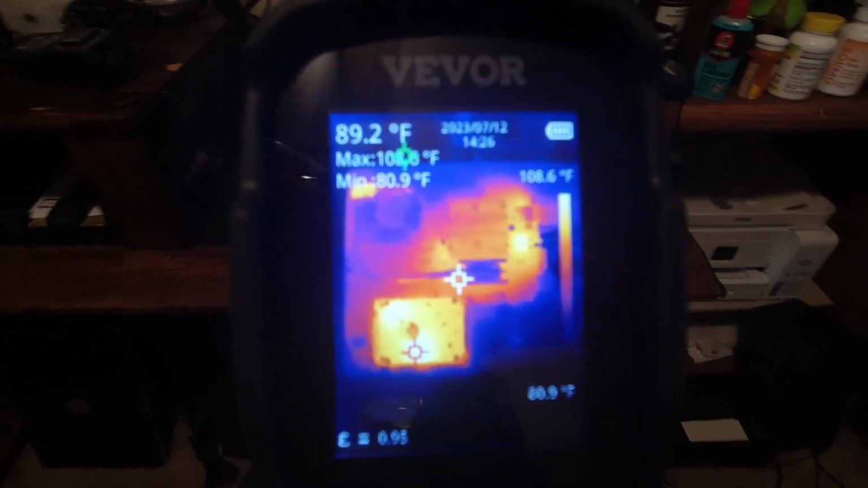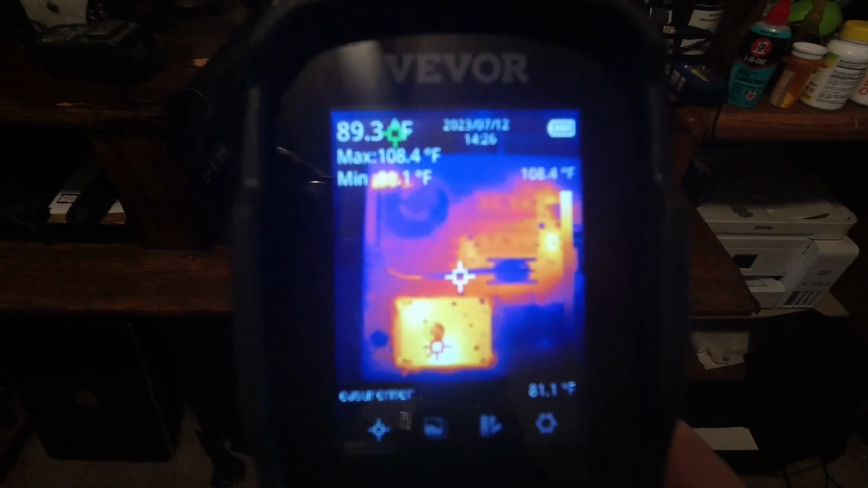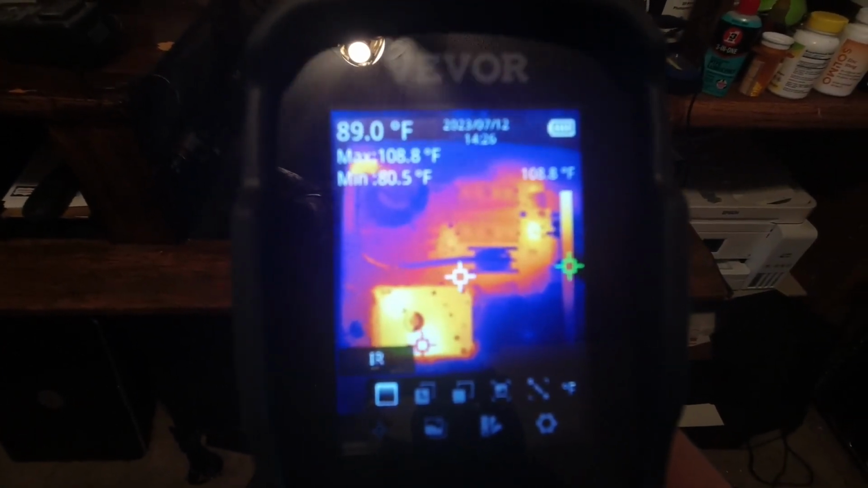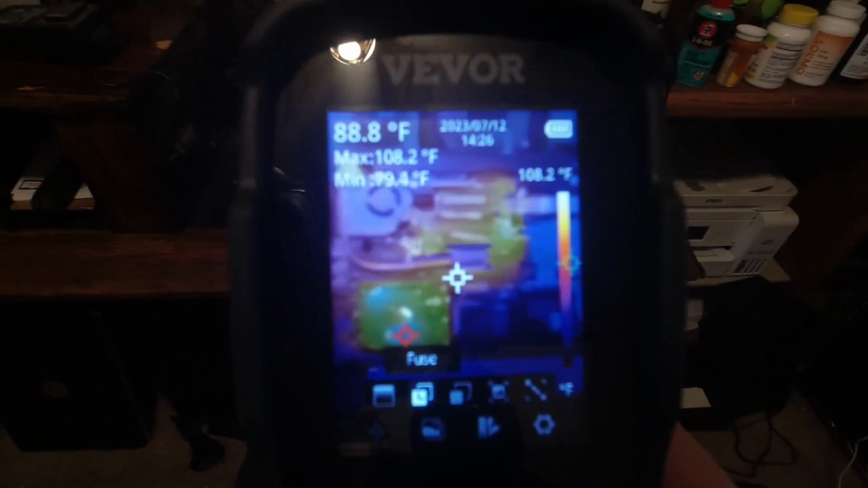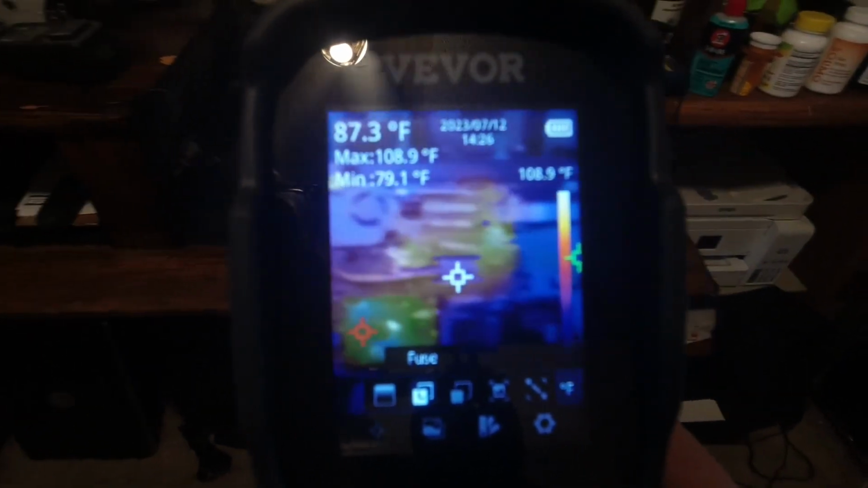So while we're here, let's take a look at our view modes. If I press the center button again, and then go one left to view mode, we're in the normal IR mode now. And then there is a fusion mode, which is kind of a fusion of the IR and the visible light.